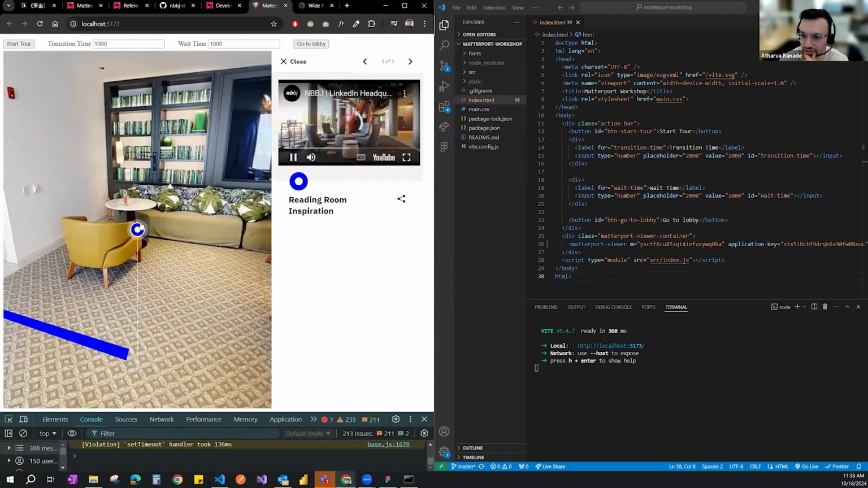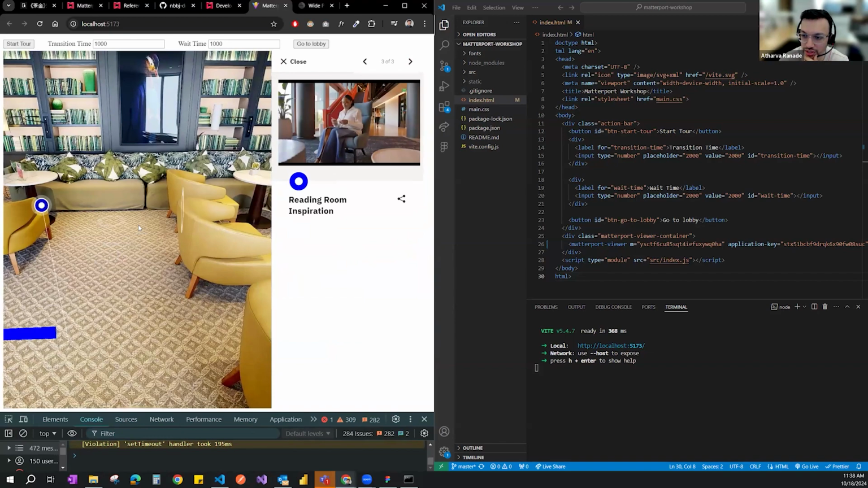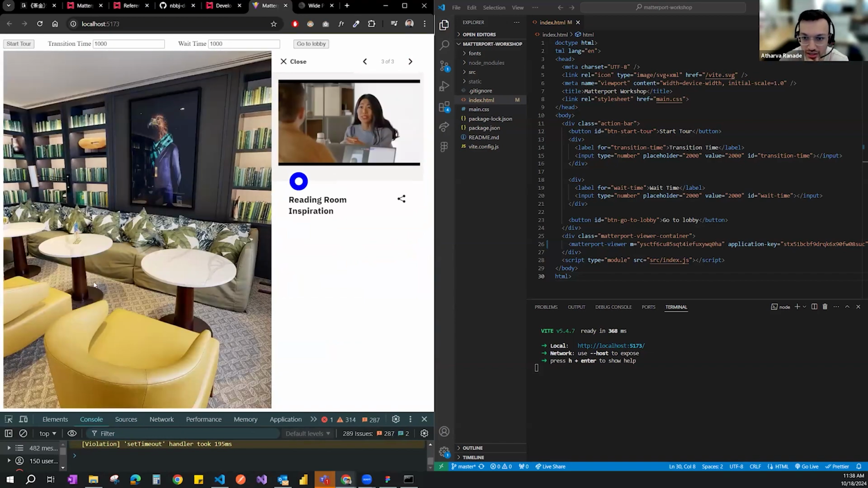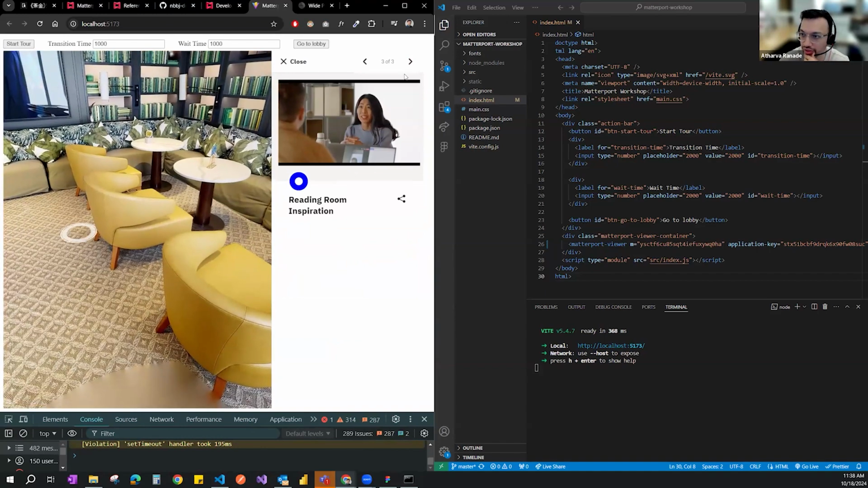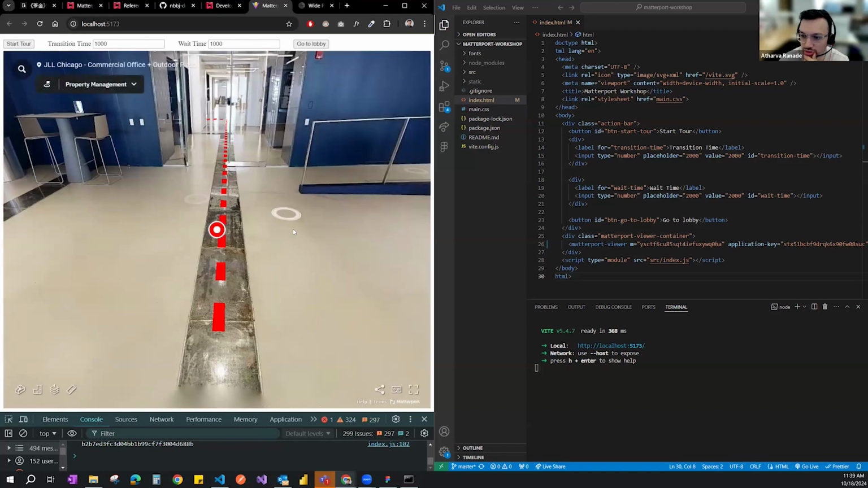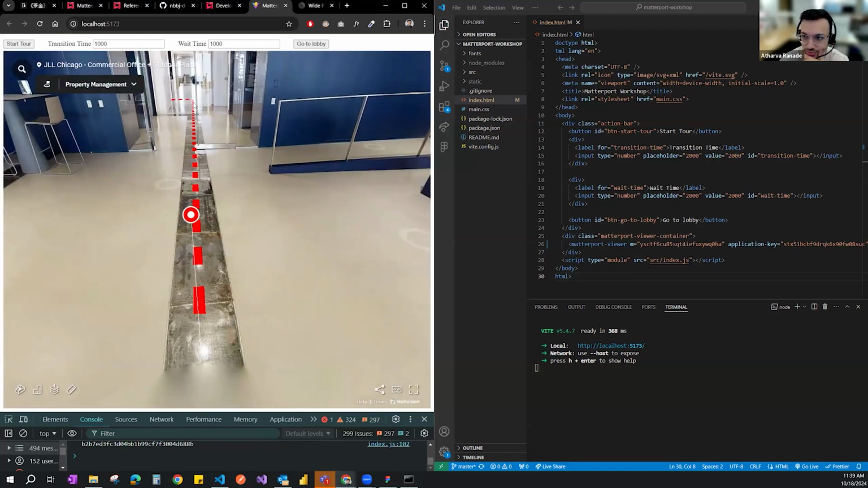So if I click next, it goes to the new one. You can embed a video in the tag. So if you have a room that you have designed which is inspired by something, you can add media as part of it. So that's the next one. And then we will also be using some Three.js to superimpose 3D objects.